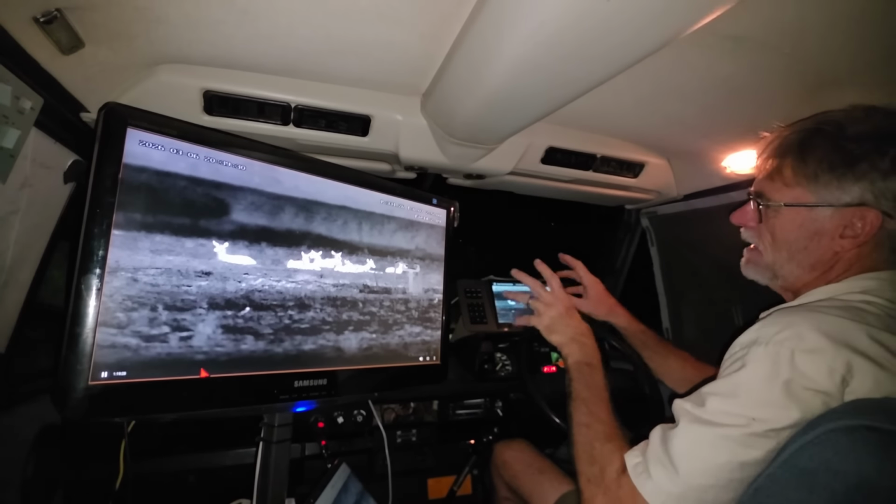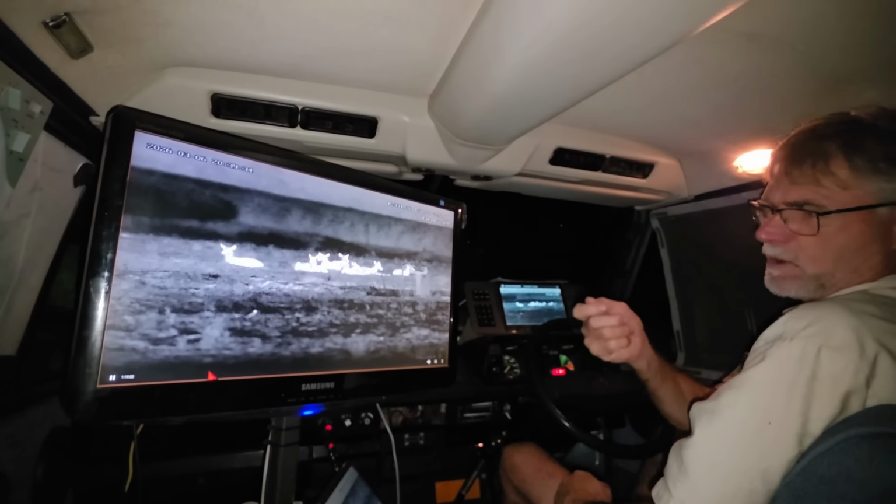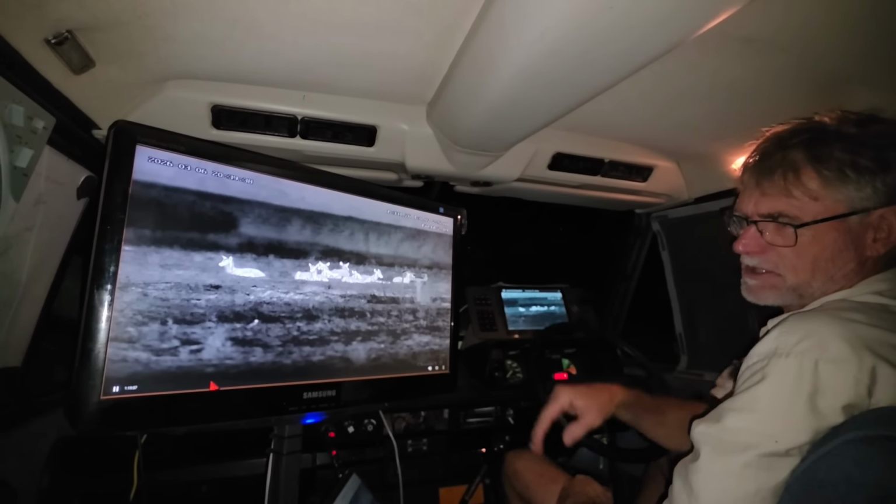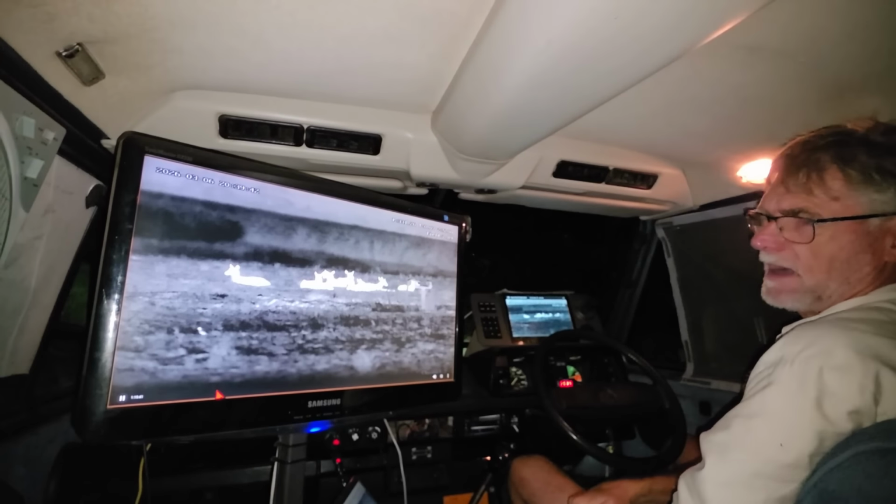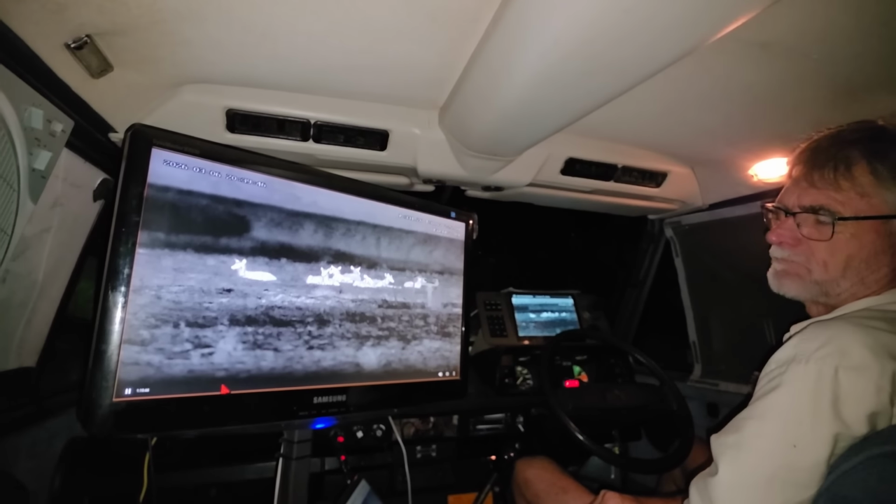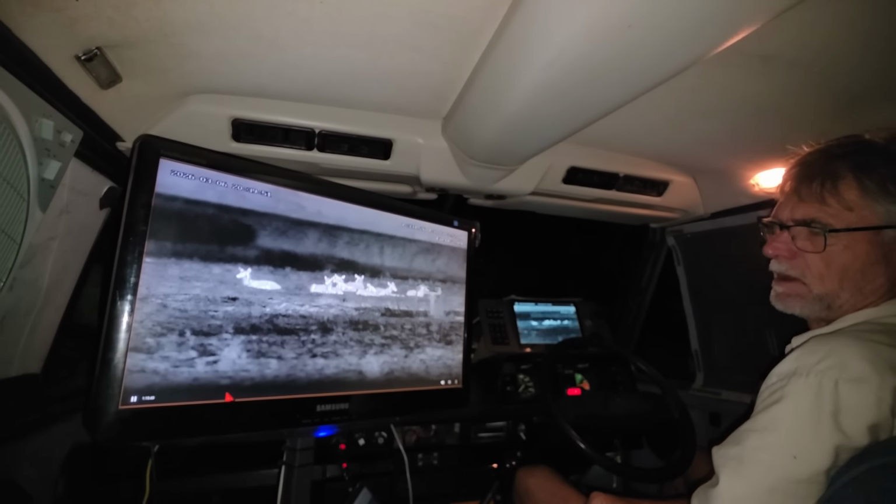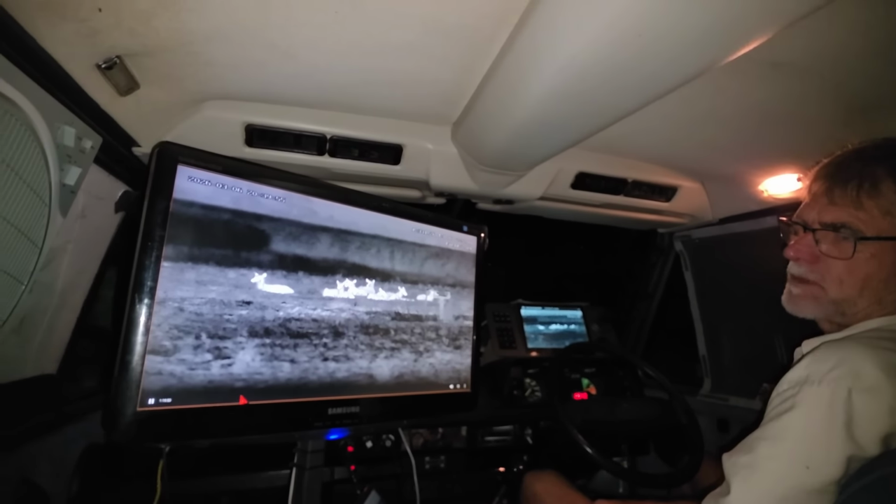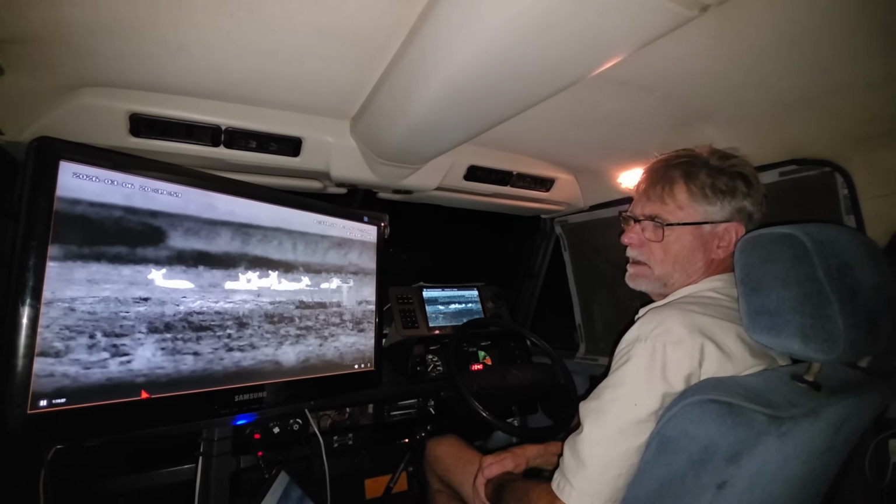If the animal is nice out in the open, like these waterbuck, for example, with the spotlight you would see them quite nicely. Yes. But if they were in a bit of bush, the bush and everything would obscure them. There'd be a lot of reflection back in your eyes. It would be difficult to see as clear as what we can see it. But if these were now further away, say 100 meters away, you would see them like you see them now. Exactly. But that's also a limitation of another vehicle. You can't see that far with the spotlight.